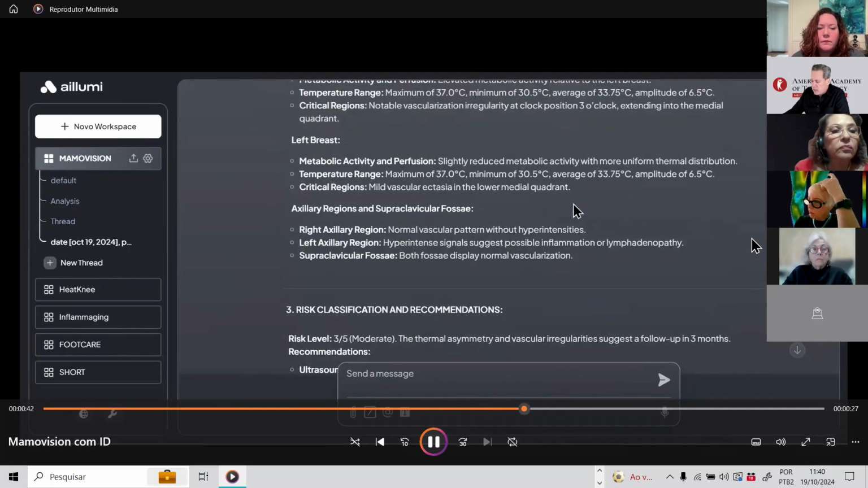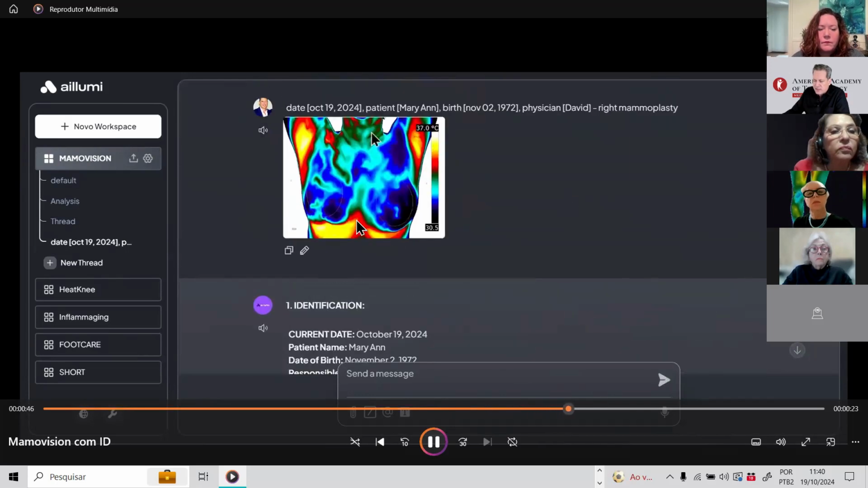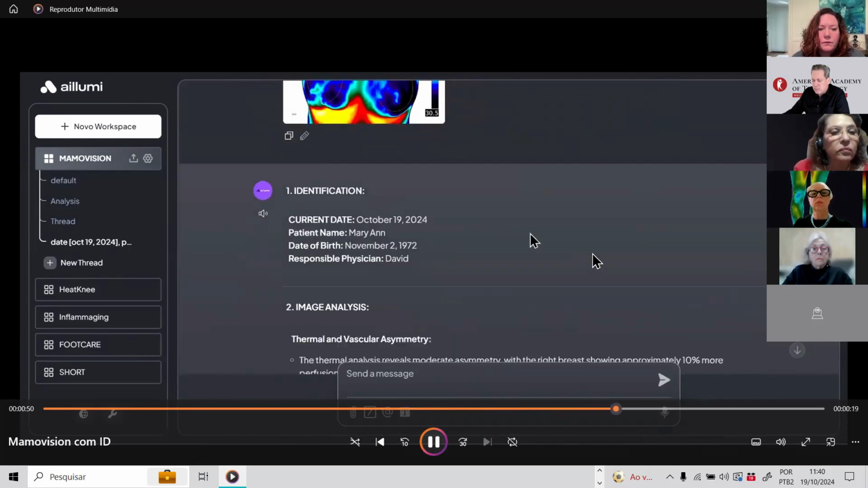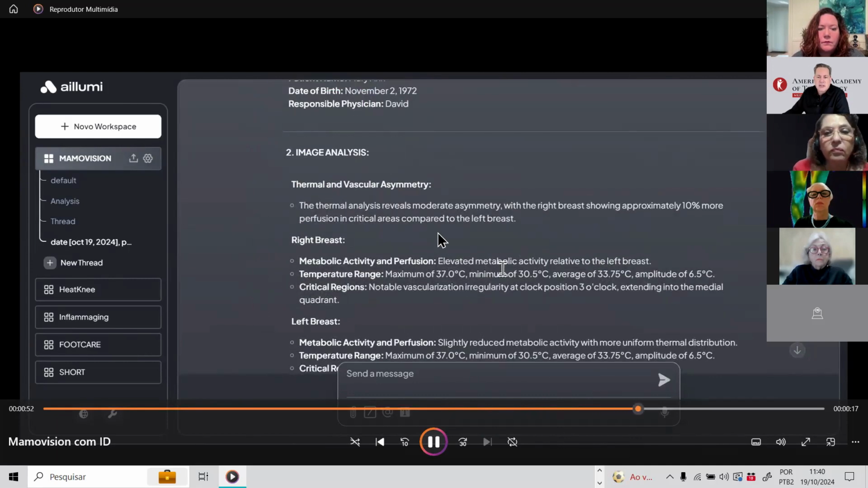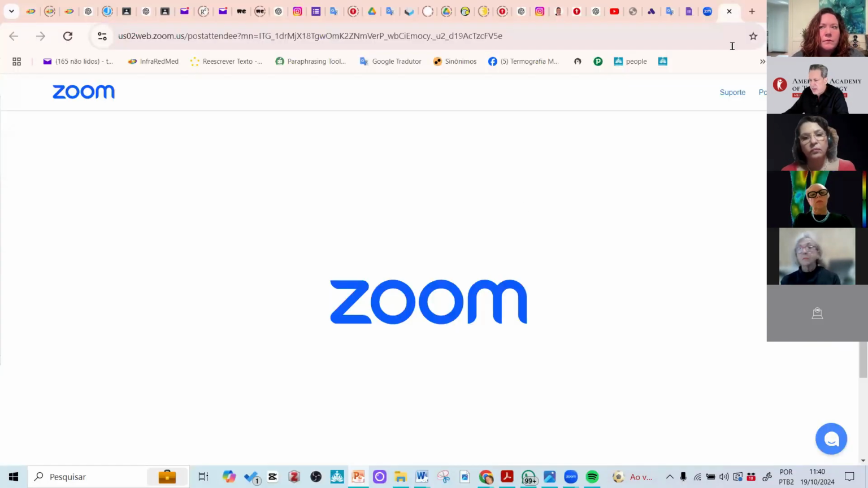We must review and confirm what's happened with the patient. And it's finished, just this. So this is the point-of-care AI-driven technology presented for the first time to AAT.